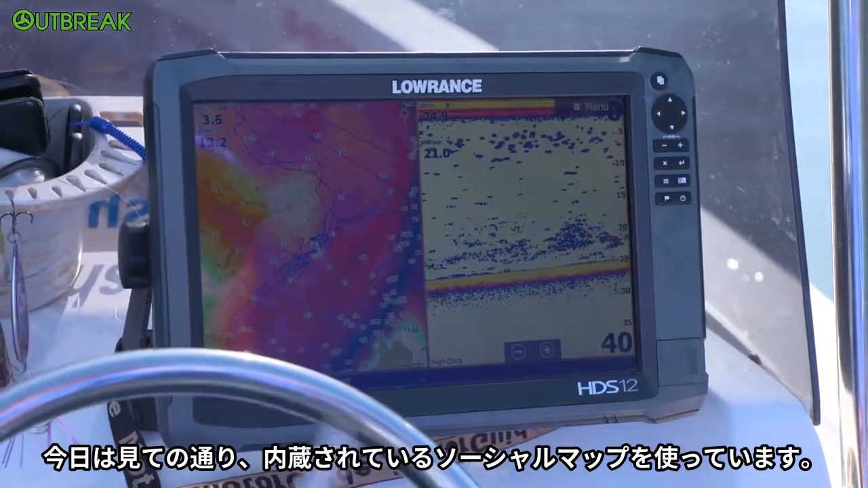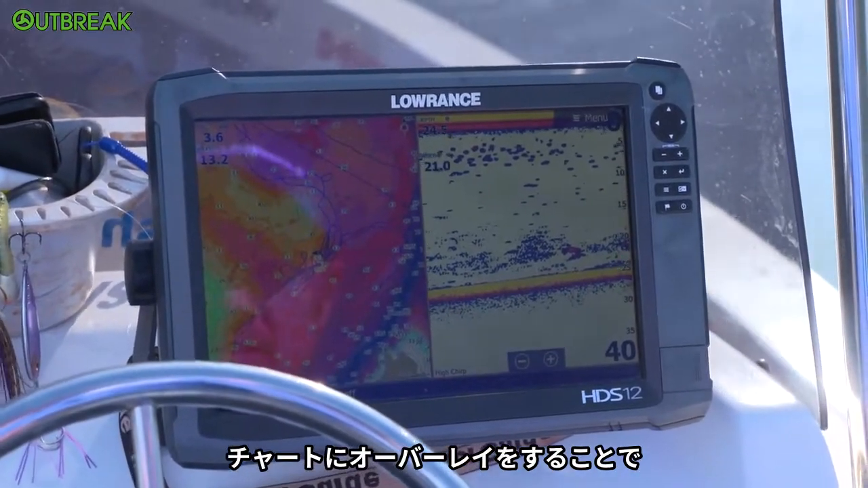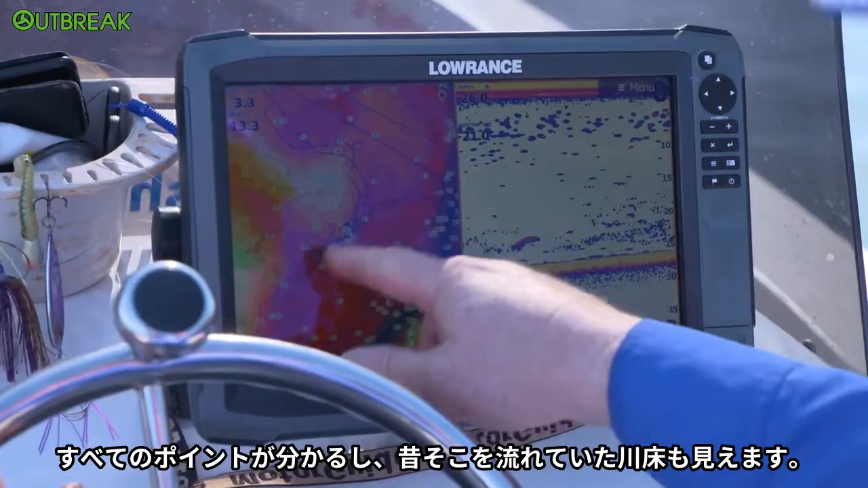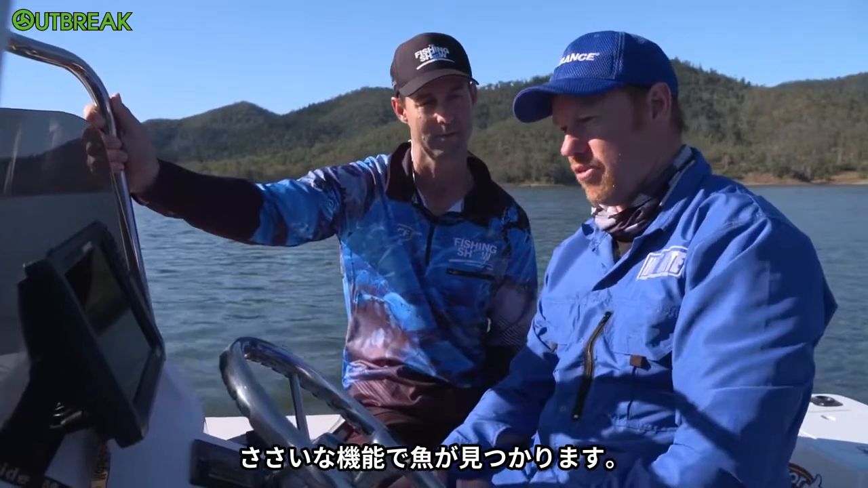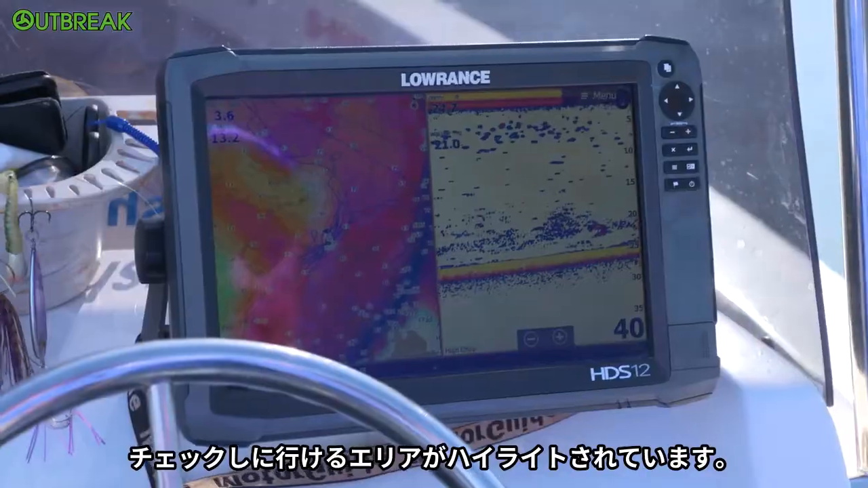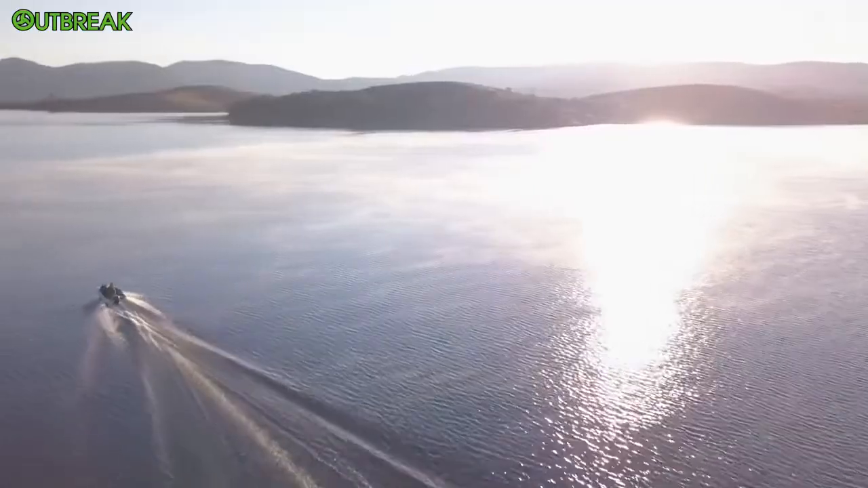And you can see today we're running Insight Social Maps, and there's an overlay there that gives you like a chart, and it's all graphed out. We can see everything. You can see all those points. You can see the old riverbed running through there. And just the smallest of features can hold fish. And I've changed the shading contours so that we've actually highlighted areas, and we can go and check out all those areas. So we're just moving into one now. We'll go and have a look.